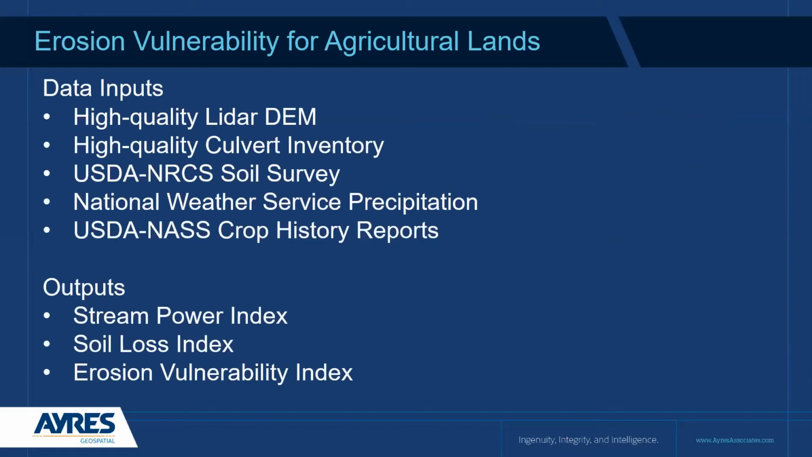Requires several inputs, but most of which you're going to have ready access to, as LiDAR exists across the state of Wisconsin. So you need that high quality LiDAR data. The piece you may need to build is going to be that culvert inventory. We want to make sure over the area of our project, we're going to have the USDA soil survey. We're going to want to bring in our weather data. Precipitation has a large part to do with potential erosion, obviously. And we also want to understand our crop rotation. Our outputs from this are going to be the stream power index, soil loss, and erosion vulnerability index.